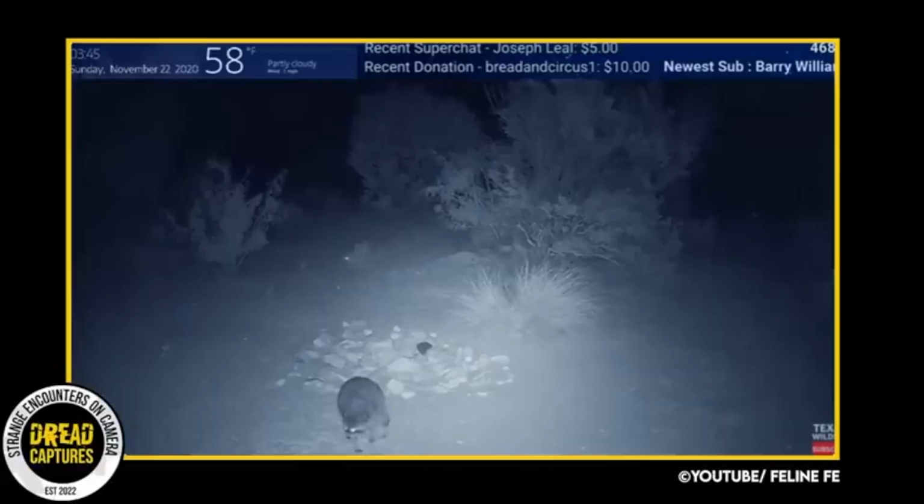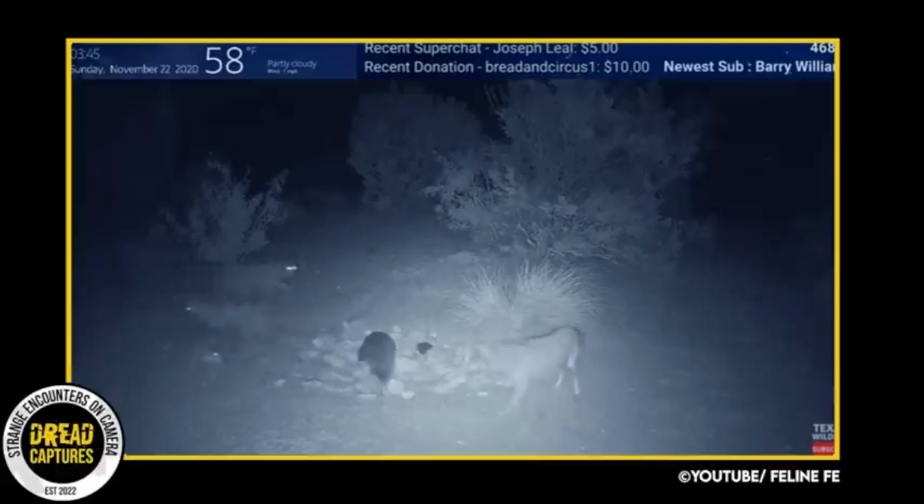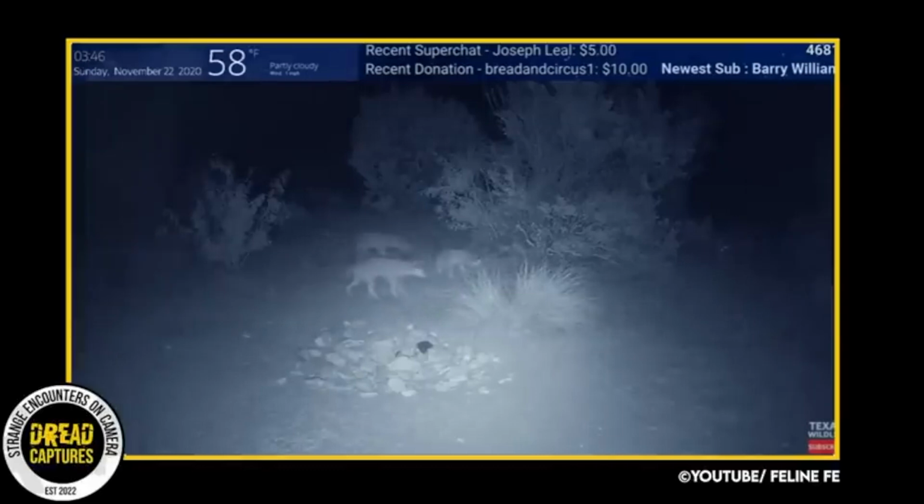In regards to raccoons, they are not a primary prey species for the coyote. However, raccoons are generally more active at night when coyotes hunt, and it makes them a little more vulnerable to coyote attacks. And while this video looked like the raccoons were done for, the owner was happy to post that all the raccoons survived.